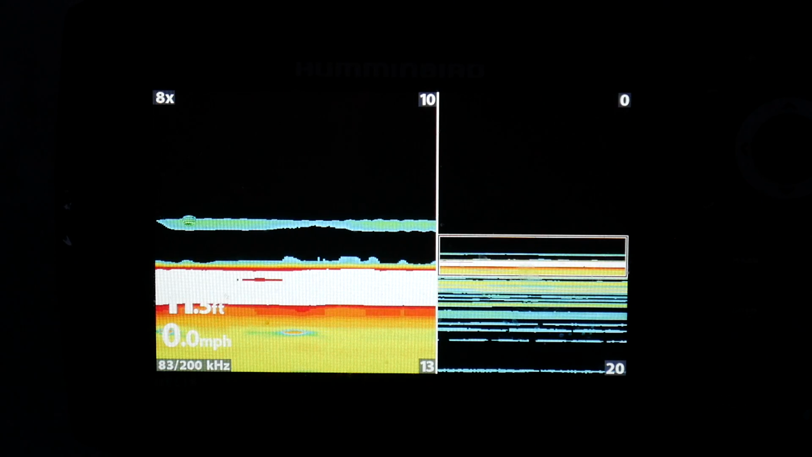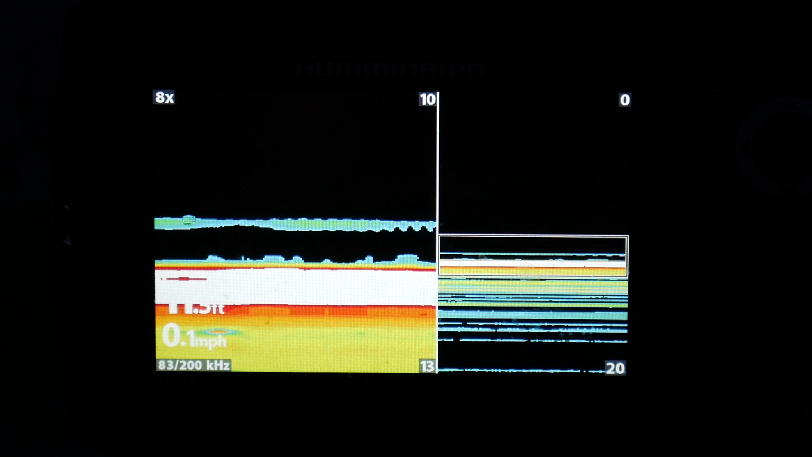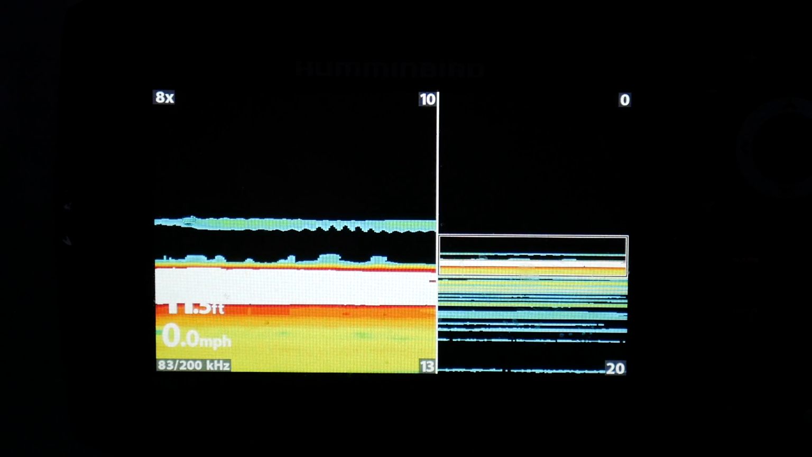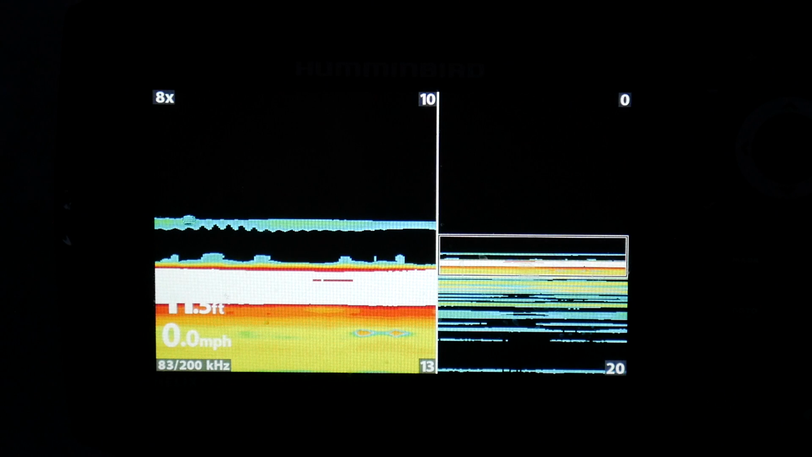See those bumps on the bottom? On a Veksler, you really probably wouldn't be able to tell what that is. You could probably see that it's a fish maybe, or a bump, but you really couldn't identify it without the 2D sonar. It's hard to really identify what's going on down there.